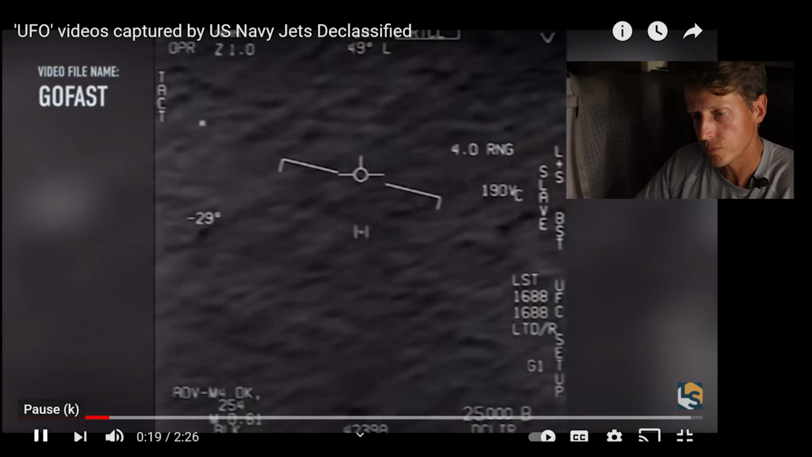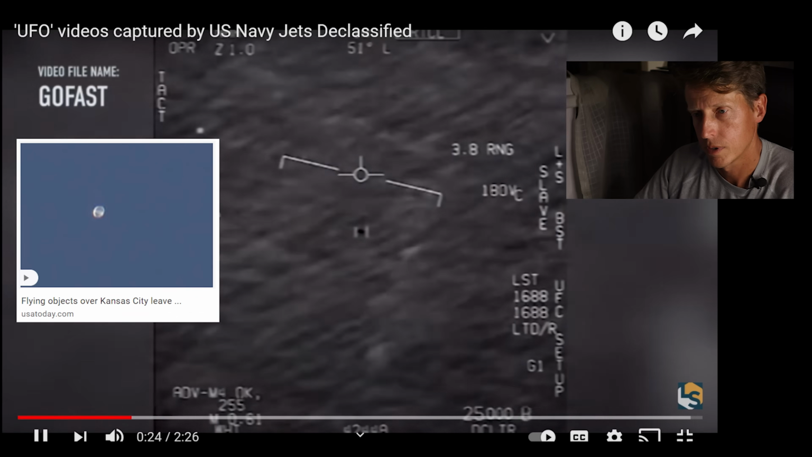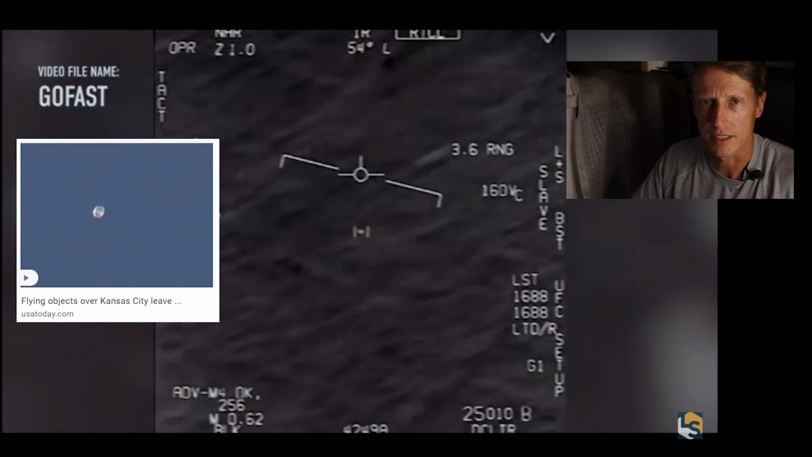Roger. There's troubleshooting. Did you talk to moving target? No, I took an auto track. Oh, okay.